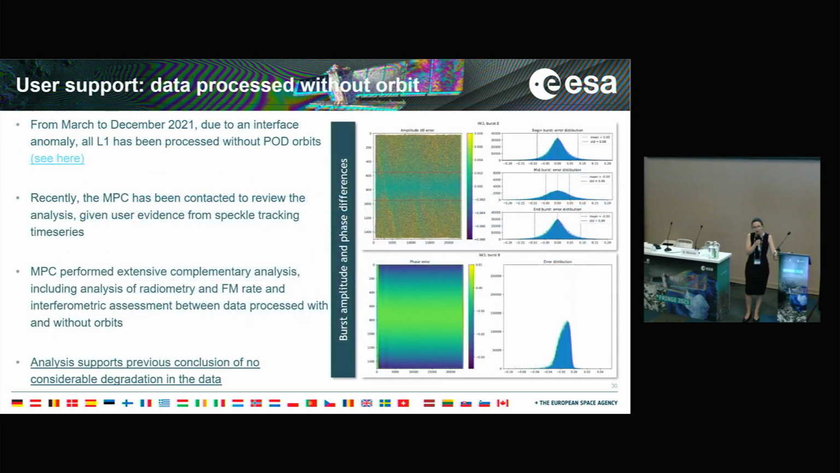We also do user support, and here I just want to quickly mention an analysis that we did recently of the data which was processed without POD orbits back in 2021, because we have had some evidence from users that our initial thought, that this had no impact on our Level 1 data, was maybe not accurate. We have run an analysis comparing data processed with and without orbits, and we confirmed that, at least from what we can see in the data, there is no particular degradation, as we had expected.